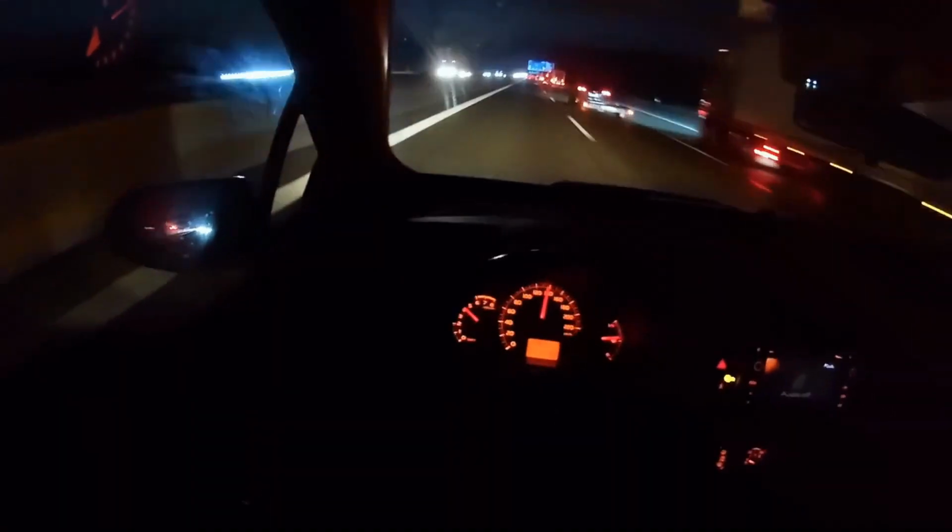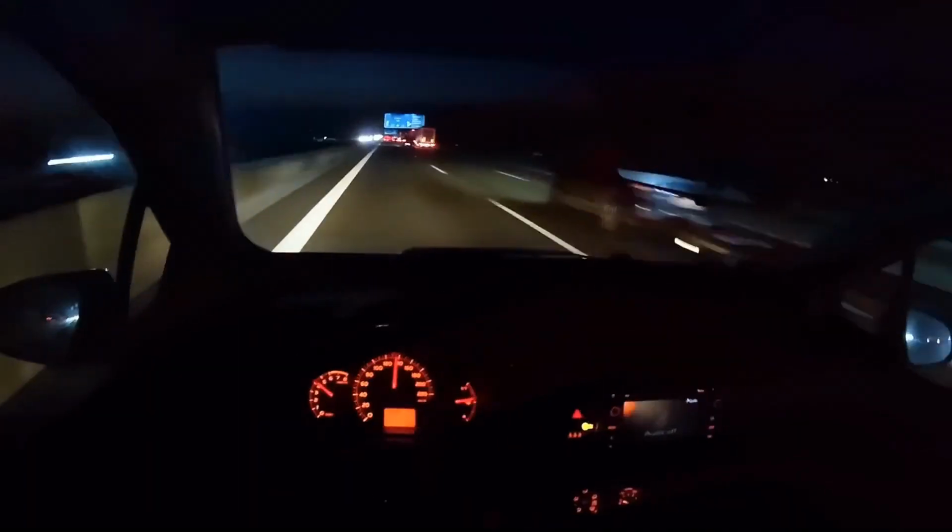Now, there's a bit of congestion up ahead. I'm cutting to the left. I cut to the left and moved all the way to the far left. Honestly, I'm going past 2 for this car. Now I'm going to move to the middle lane right away.